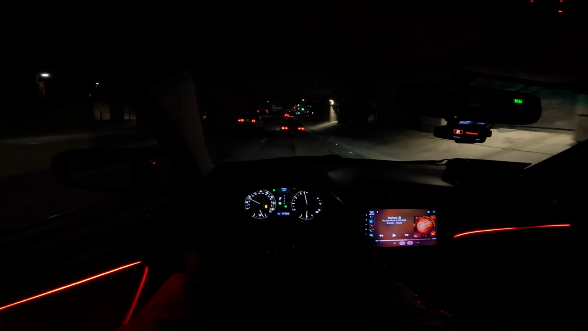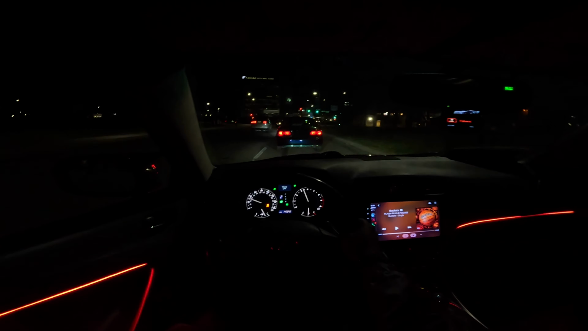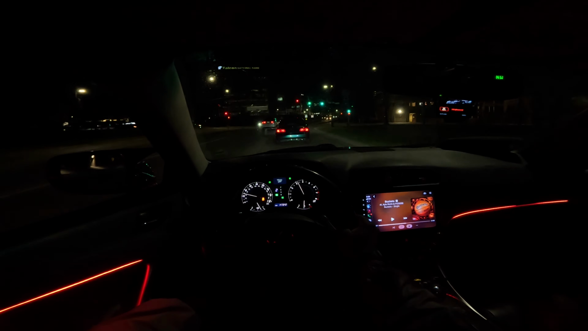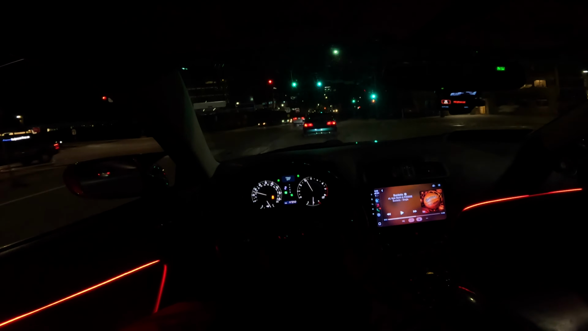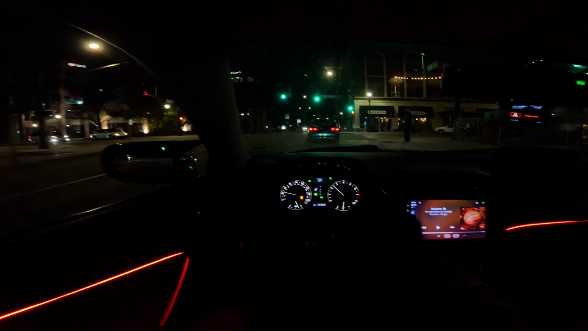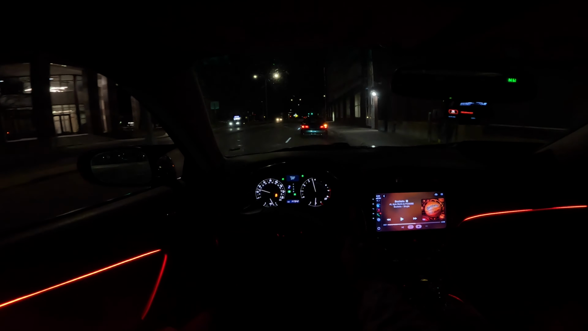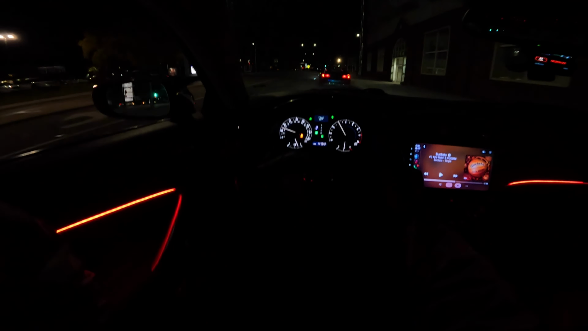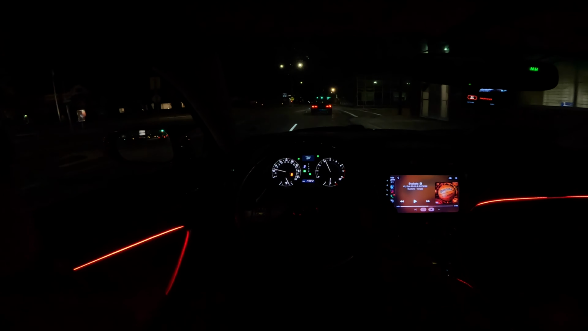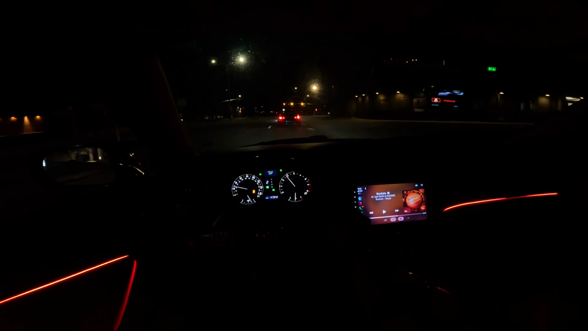There's a tunnel. Yes, sir. I'm not sure if the camera picks up on the intake noise, but it is quite loud in the cabin. There's no way any cop within a mile doesn't hear me.